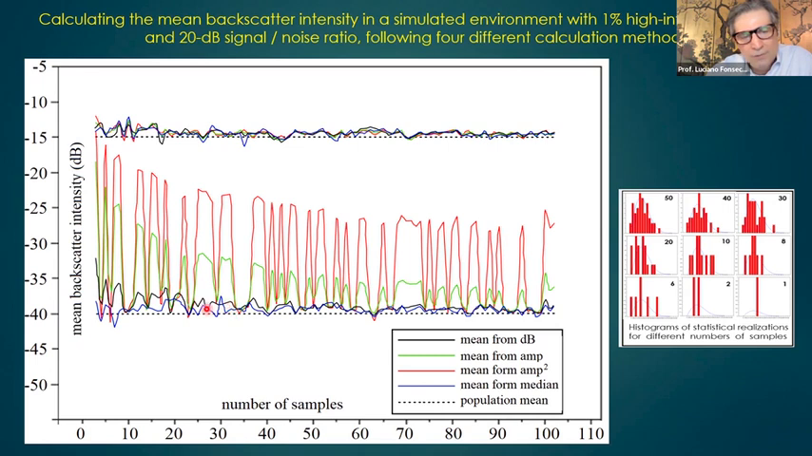If you go to a lower number of samples, which is the case of a beam average backscatter, you can have discrepancies of 2.5 to 5 dBs, could be pretty wrong. It's unpredictable too, it's completely statistical. But if you look at the median, it's pretty reliable, okay? You get around minus 40 dB regardless of the number of samples. So the only reliable way of calculating the beam average backscatter is with the median in the presence of high amplitude scatters.